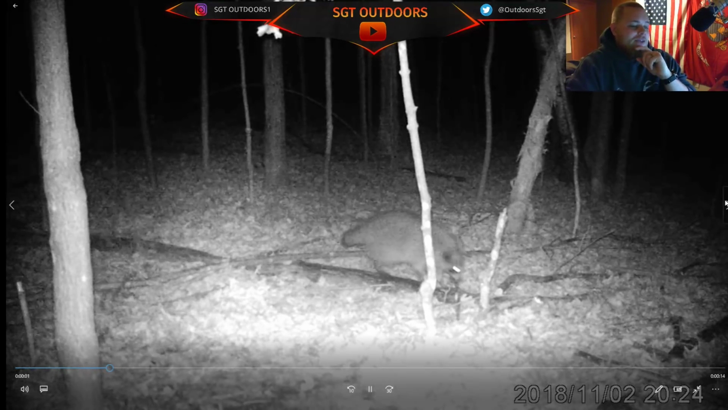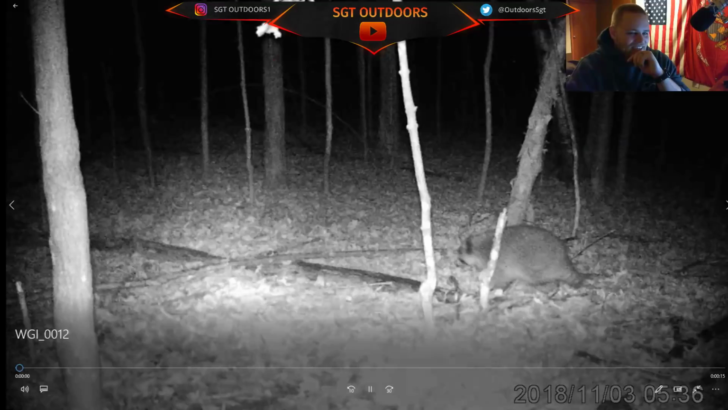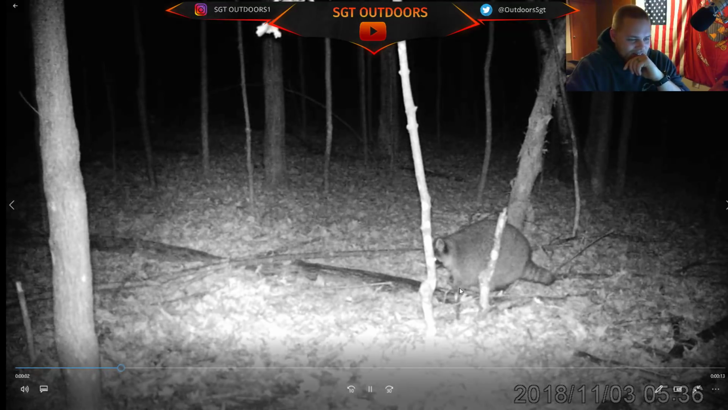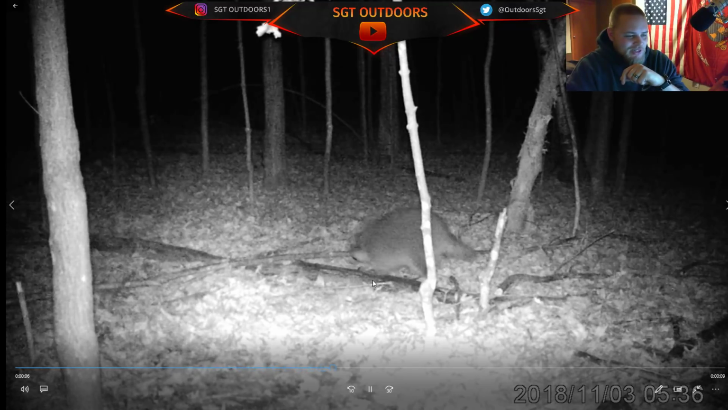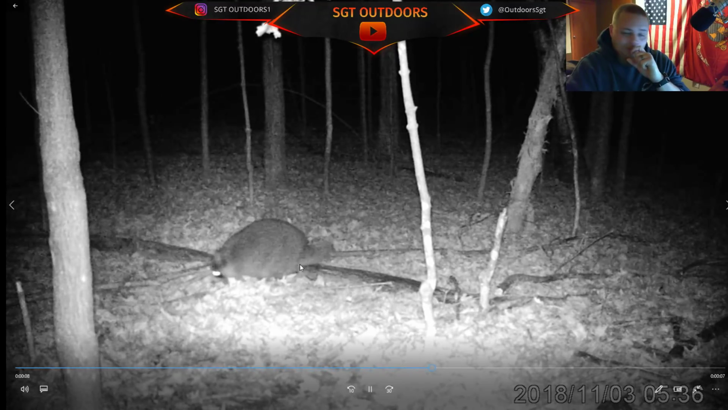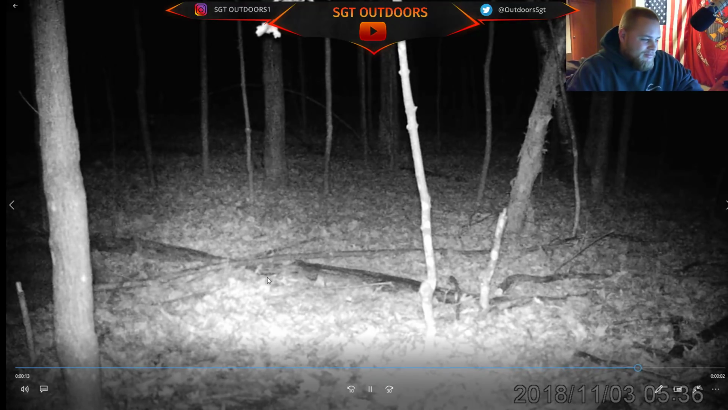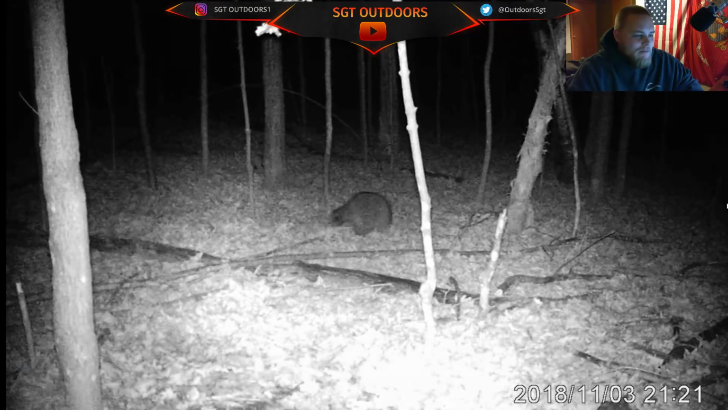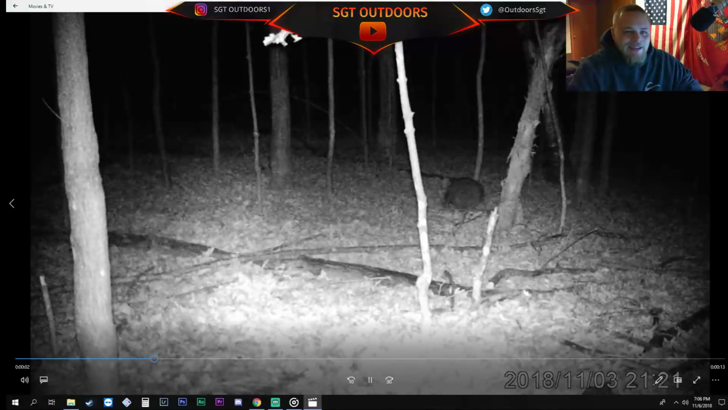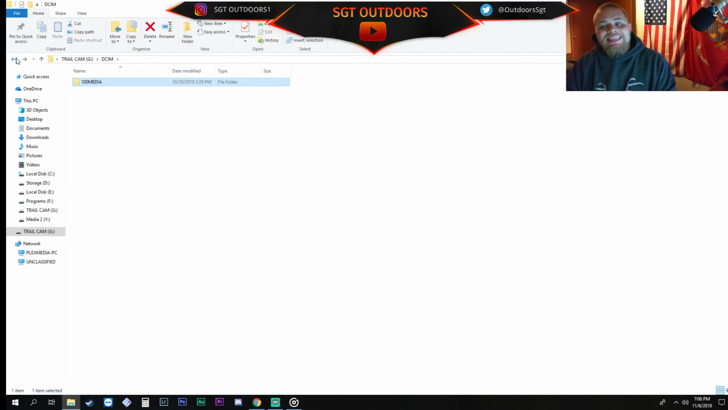But we got a fat raccoon, because he leaves, and then he comes back, and look, he's carrying something, or he hurt his paw, I'm not sure. I'm just gonna go with he's carrying something, because he's not using it, and that is a fat raccoon, so I'm assuming he's carrying some sort of food, which is hilarious. Right back to the camera. Little buck comes by, checks out the scrape, raccoon goes away again, and that was it. That was it for my trail cameras for 2 weeks. Nothing crazy exciting.